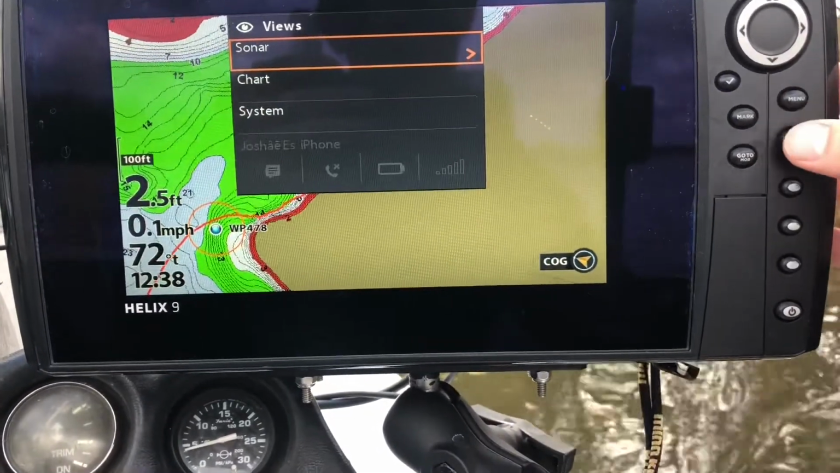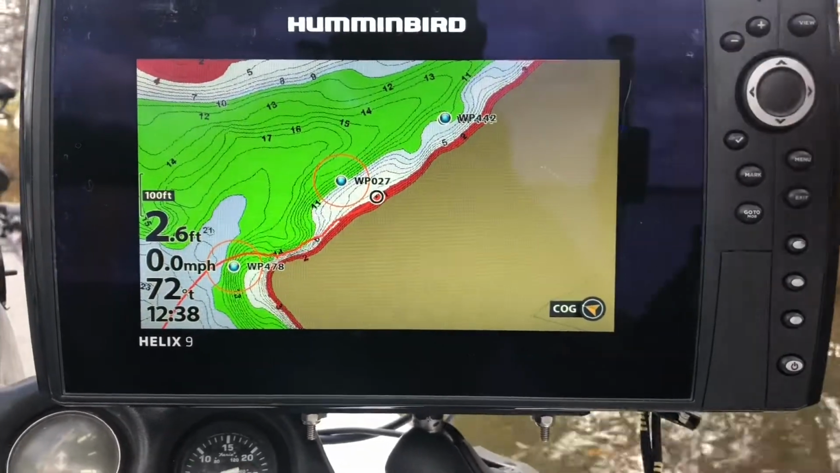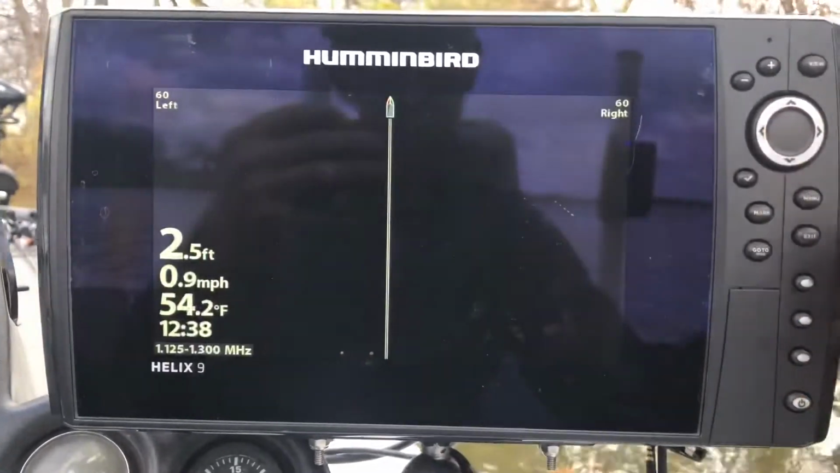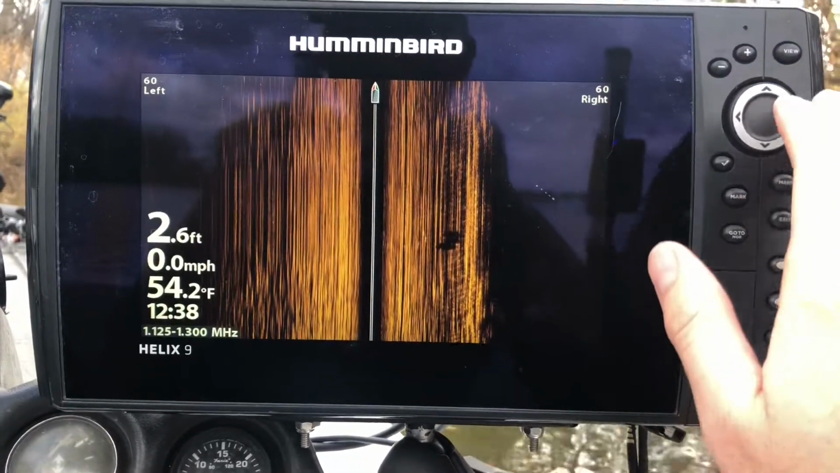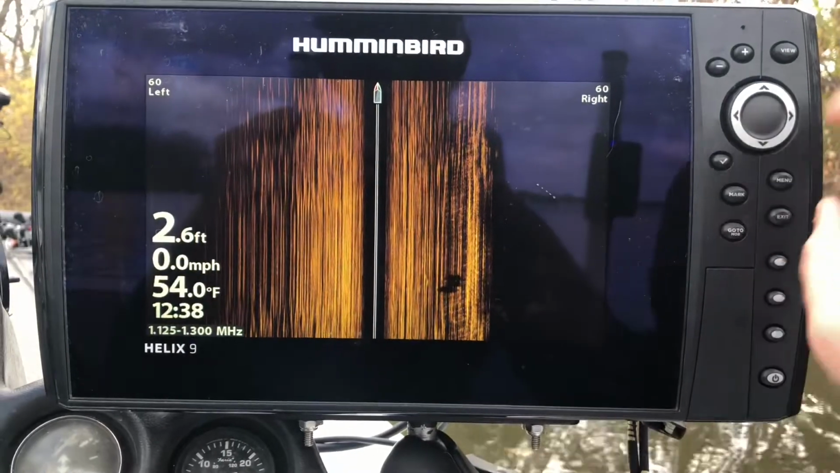Now, when your Humminbird comes stock, fresh out of the package, it's going to have a ton of different views for you to choose from. And I don't use all of them, and I feel like it gets messy and in the way when I've got those. I've just got a ton of different options to go through with exit and view.